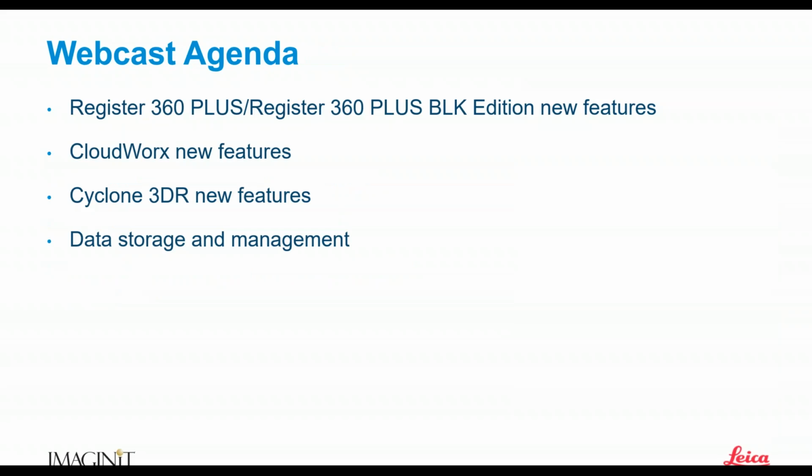So what are we going to talk about today? Well, we're going to talk about the Leica software, obviously, and some of the new features. That includes the features in Register 360, of course, Register 360 Plus, Register 360 Plus BLK Edition. We'll talk about some of the CloudWorks, and again, I use the term new a little bit loosely here. Cyclone 3DR has some new features.